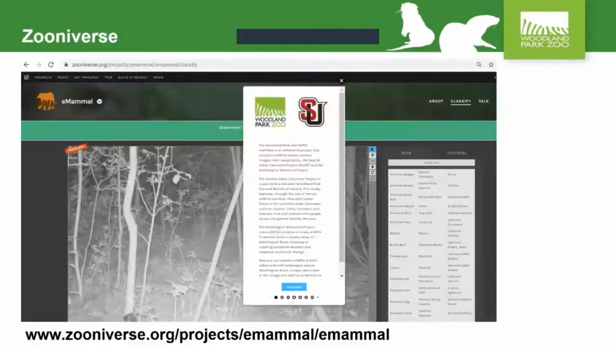Another way that anyone can participate is through the Zooniverse platform. And if you go to that link at the bottom, and this will be recorded, so you can go back to this slide, you'll be able to look at a lot of these camera trap photos and code them yourself. So put what species you're seeing on the screen. And this helps us keep up with our data flow and classify these images so that we can get the results out as fast as possible.